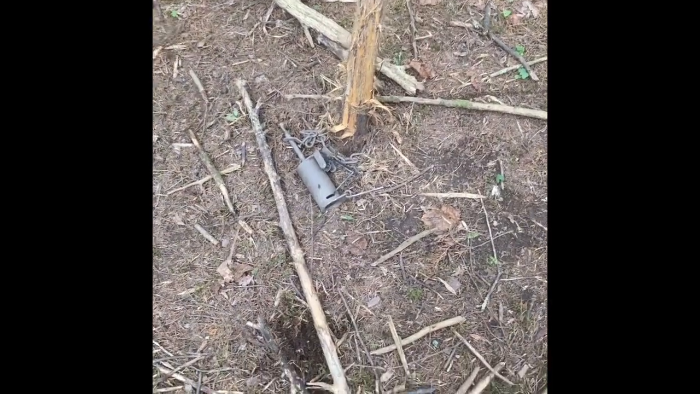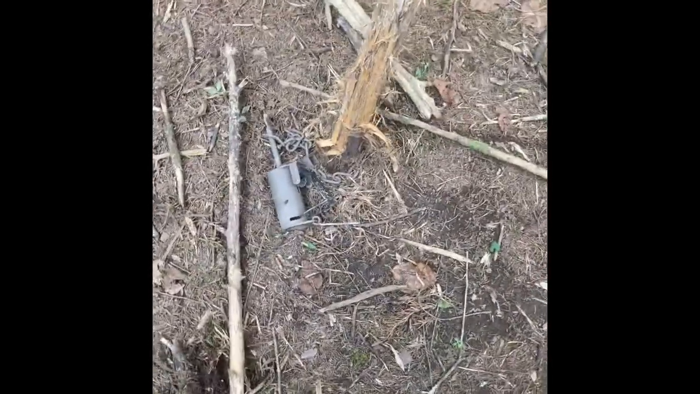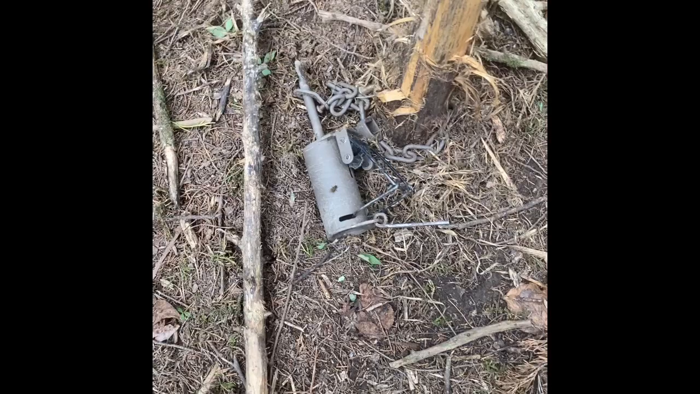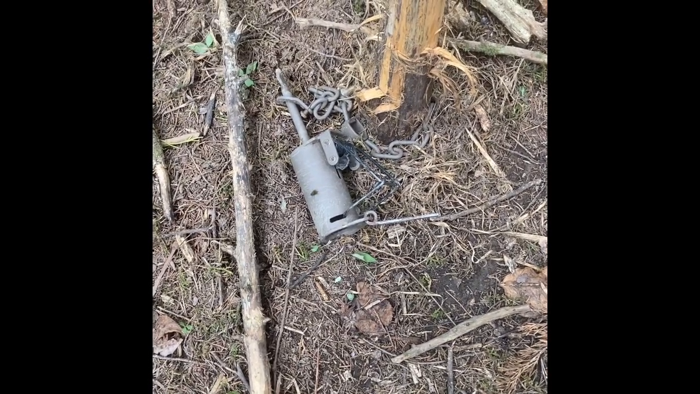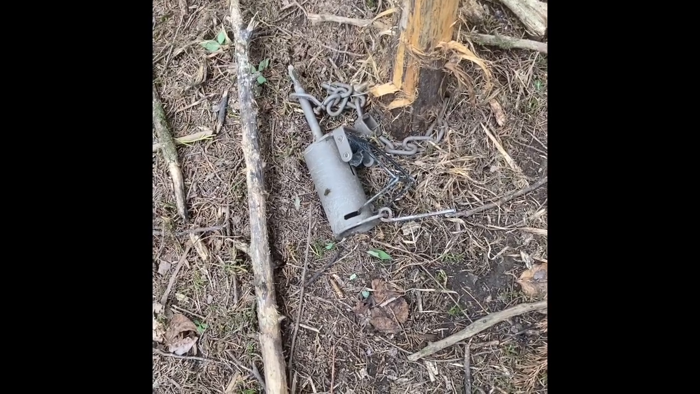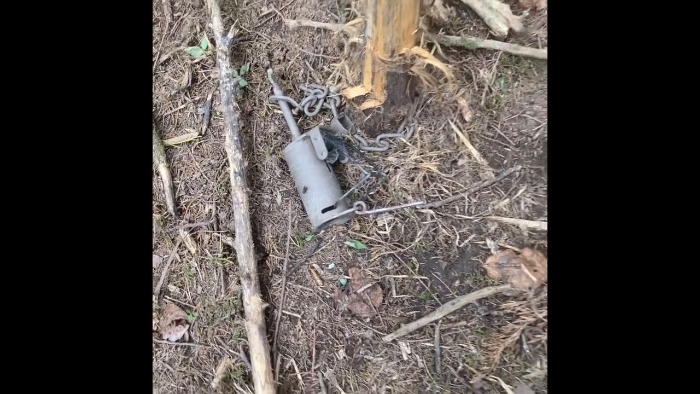And today we're back in the woods because we've had a little bit of trouble, and I'll show you what's going on here real quick. Y'all might have seen our video about the dog-proof traps and how we caught that possum in one of them, and we had a predator that killed some chickens, and we're pretty sure that possum was the one, but we don't know.